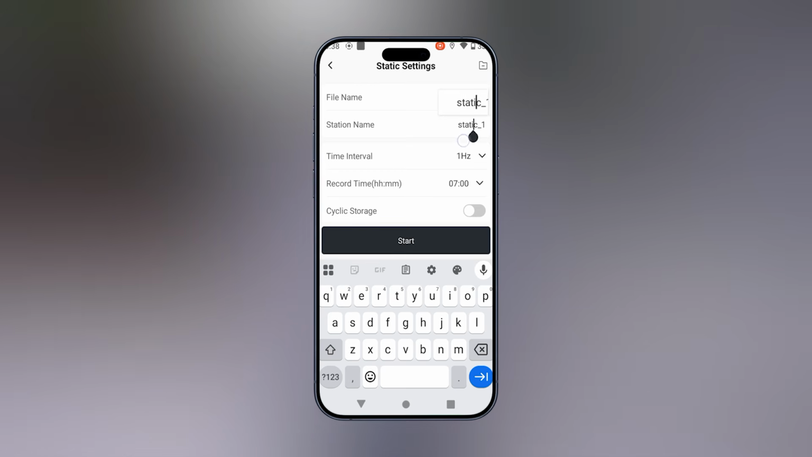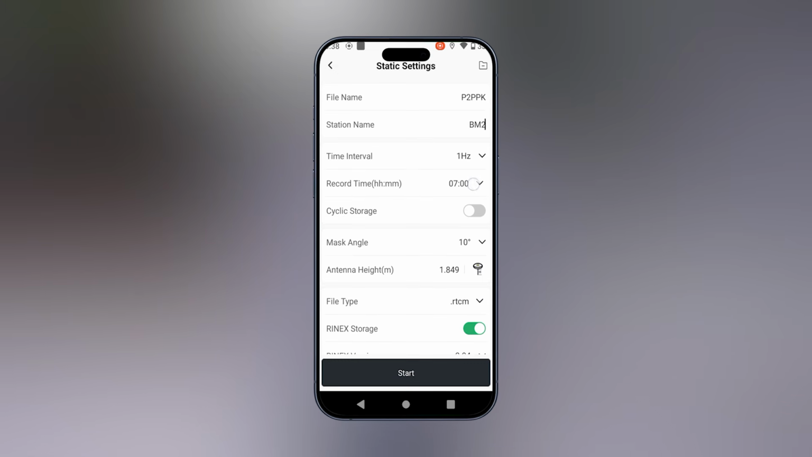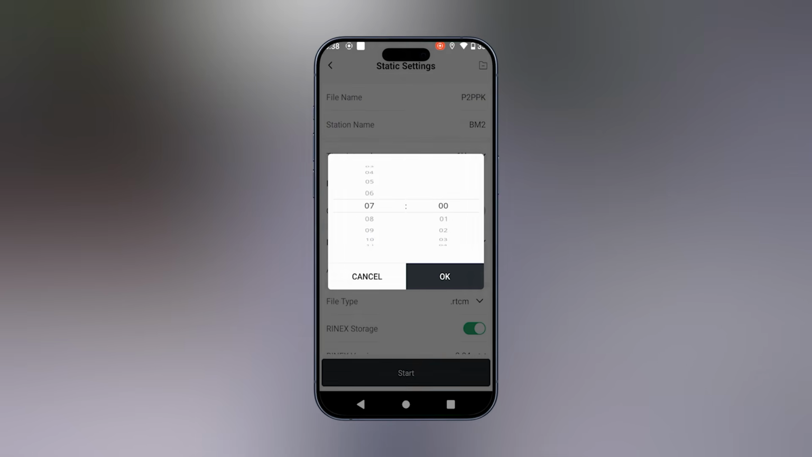Let's set a station name. Let's set the time interval. This will be 1 Hz. Let's set the recording time. We will record for a period of 30 minutes. This will be more than enough to cover the entire time we'll be scanning.